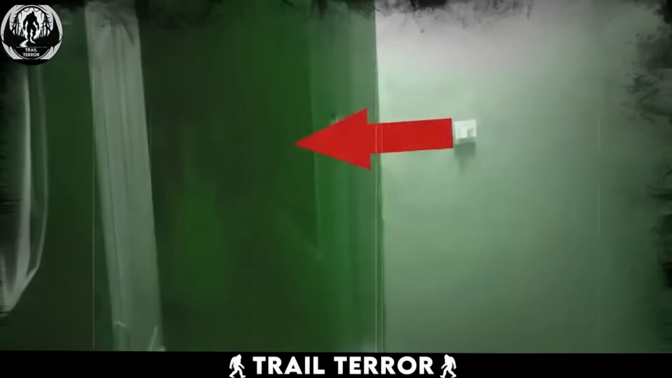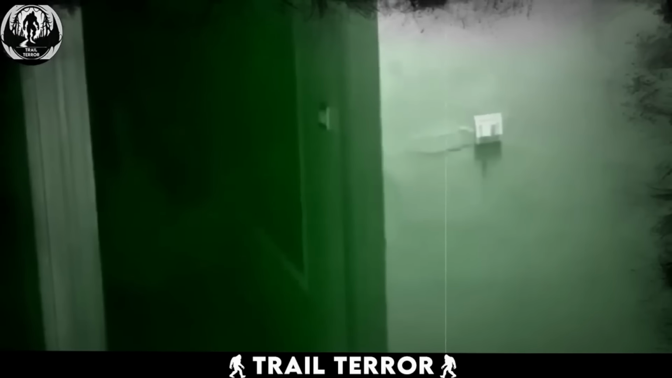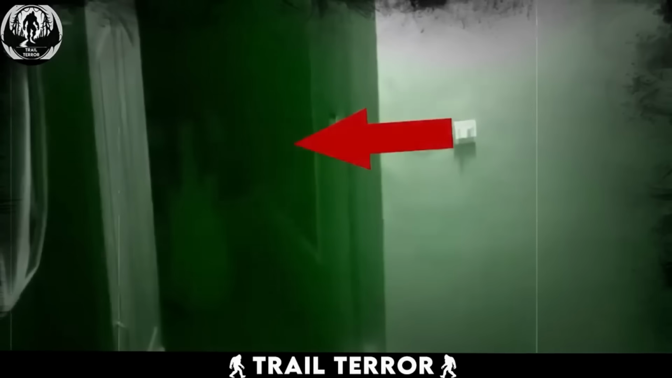Whether you're someone who believes in ghosts or dismisses their existence, this video from 2014 might just make you reconsider your stance. The eerie footage captured by a home security camera is enough to send shivers down anyone's spine. The camera was pointed down a house corridor when it unexpectedly caught the silhouette of a figure in the darkness.